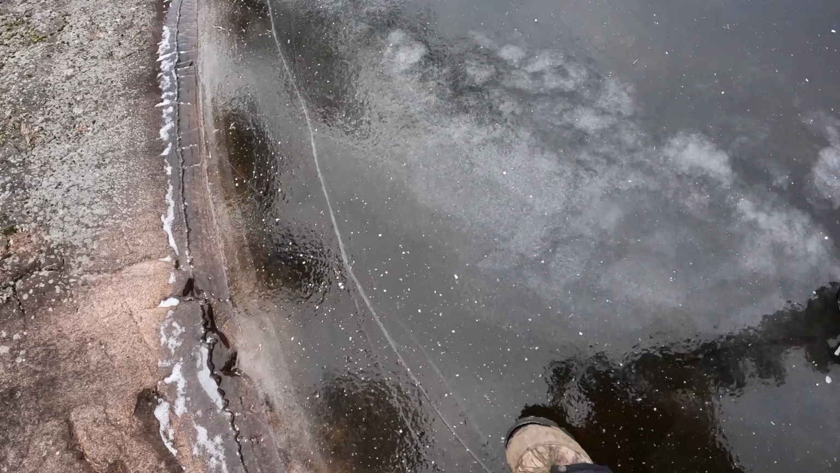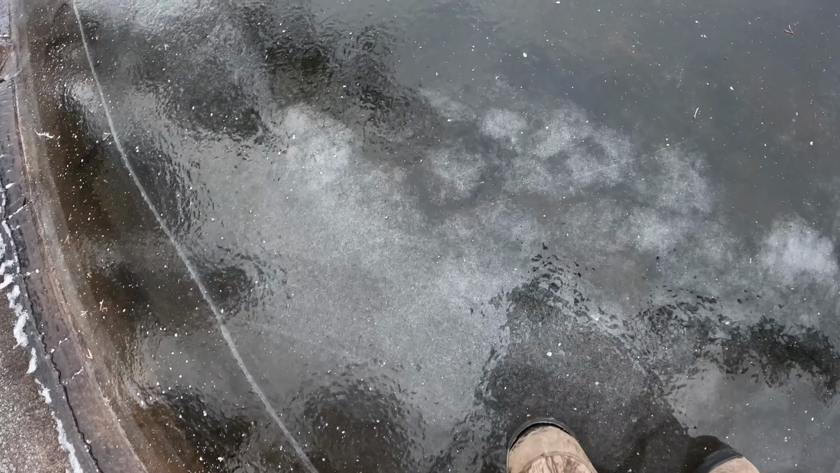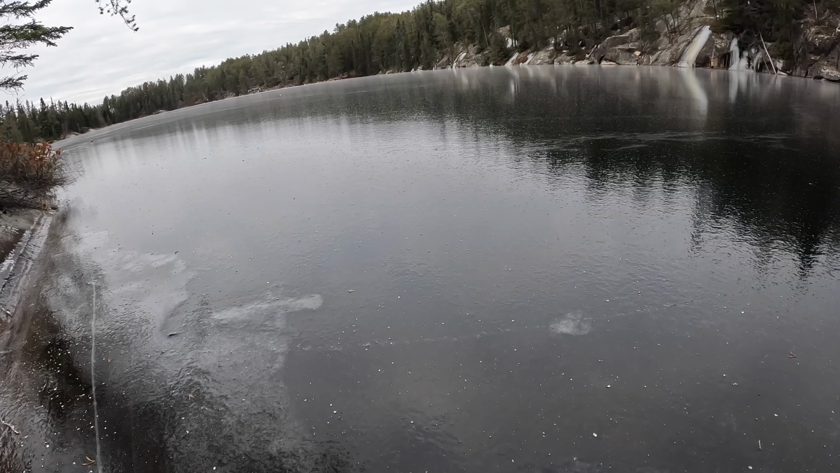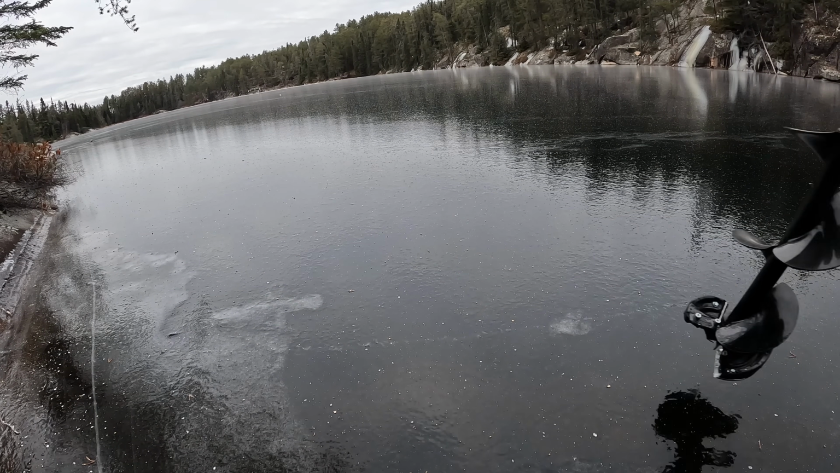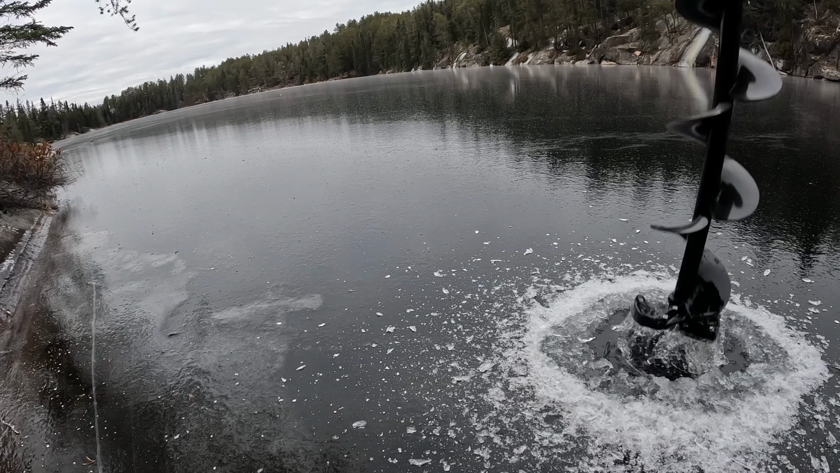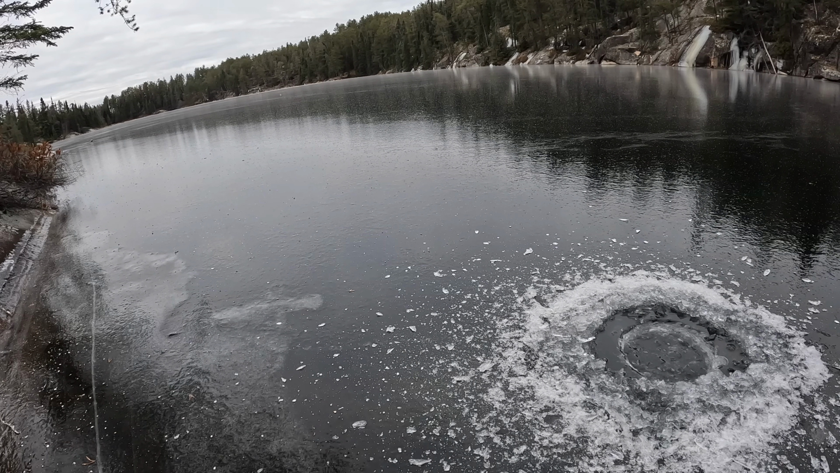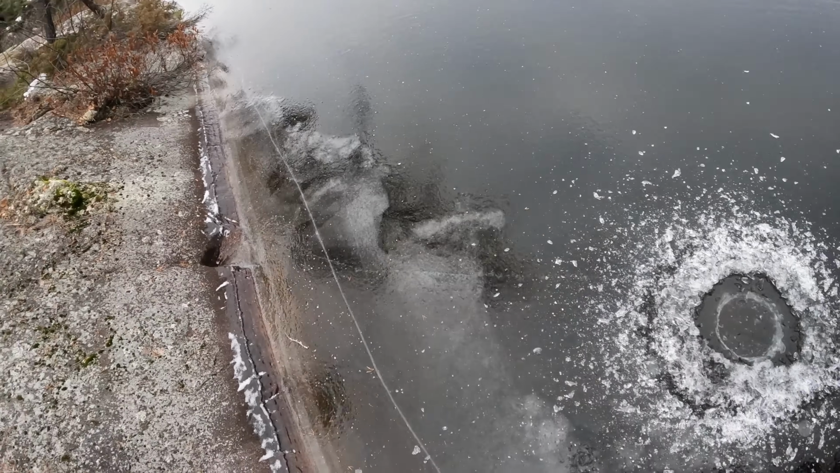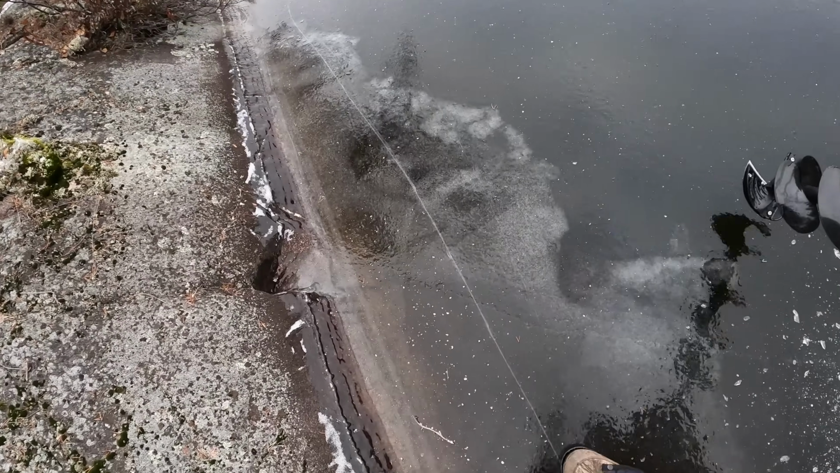You can see this line here. This is the scary part. Good, good, good, good, and then new. Which doesn't necessarily mean bad, but we'll see. I don't anticipate it's that thick. Inch and a half or 2 inches maybe. Just gonna creep along here before I grab any of the gear.